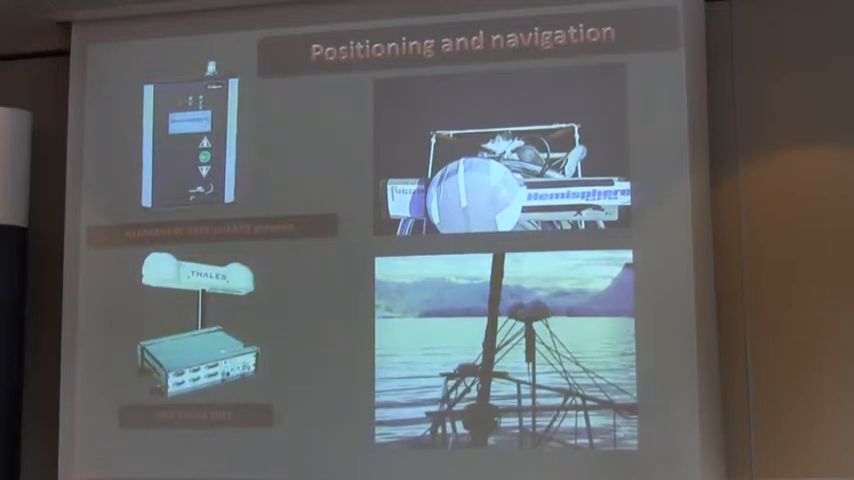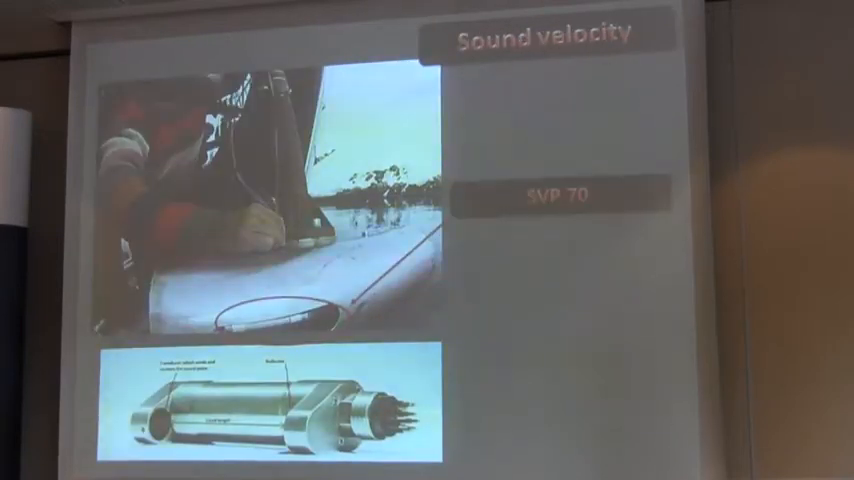And about the heading, we use a Thales antenna 3011. As you can see in the picture, it is very fixed with many ropes, because the problem with heading is a yaw angular offset. You need to be very careful about this point. So we fix the antenna with as many ropes as we can.